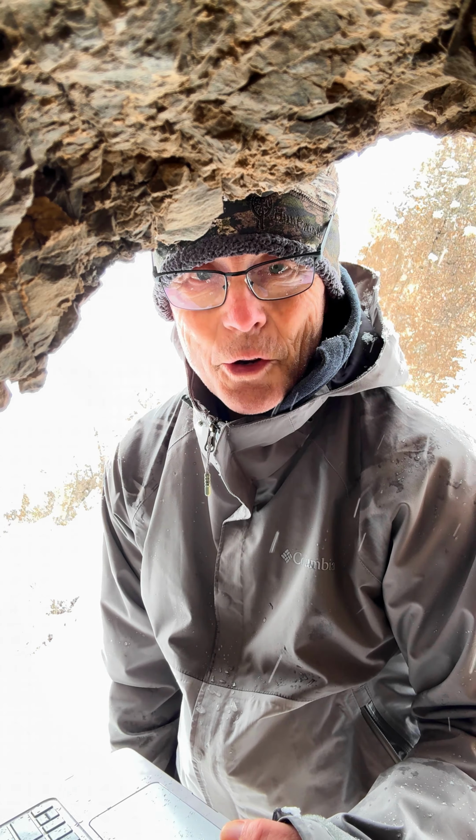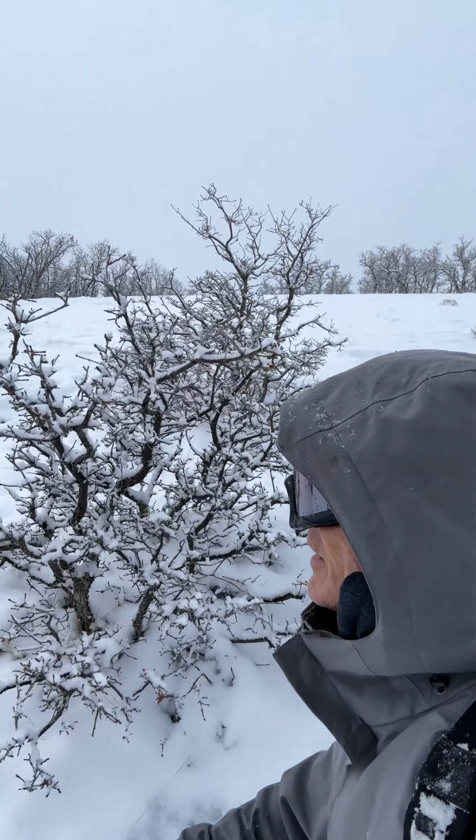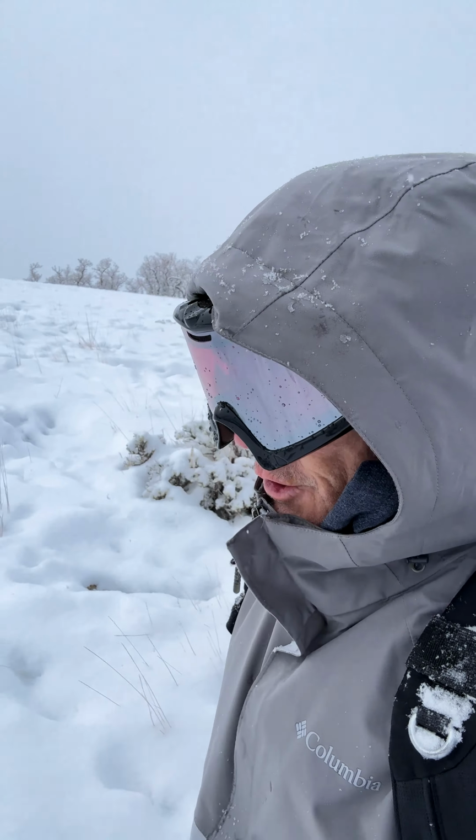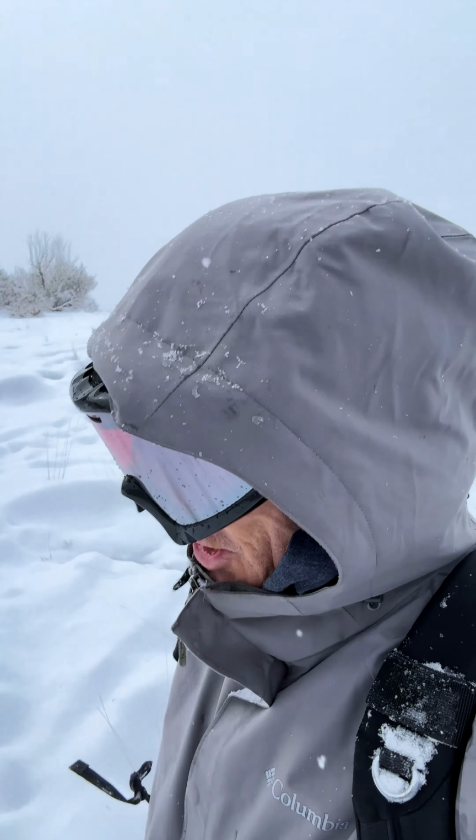Get this laptop out of the snow and get this trail cam set up again. So I'm headed down the mountain after successfully retrieving some camera footage from my trail cam that I'm going to go back and check out.